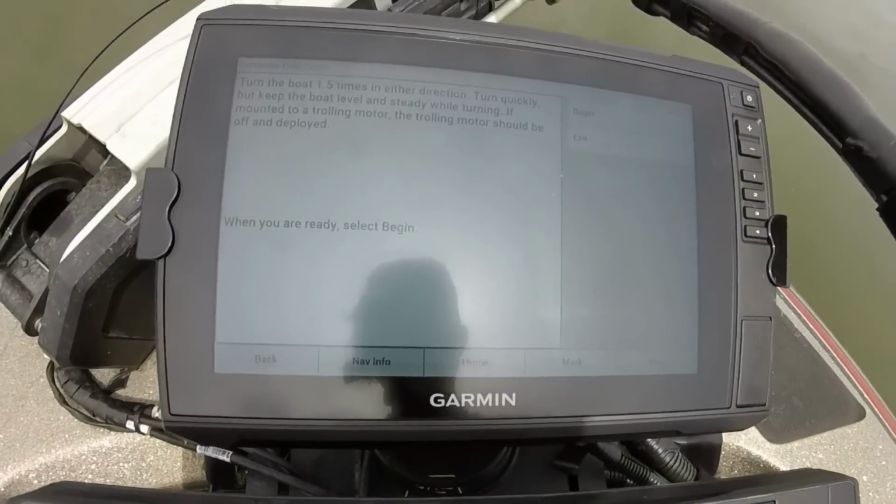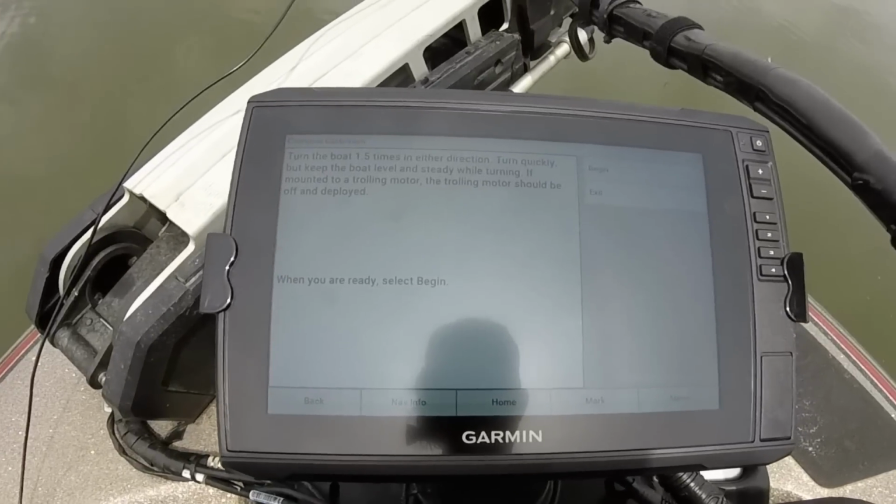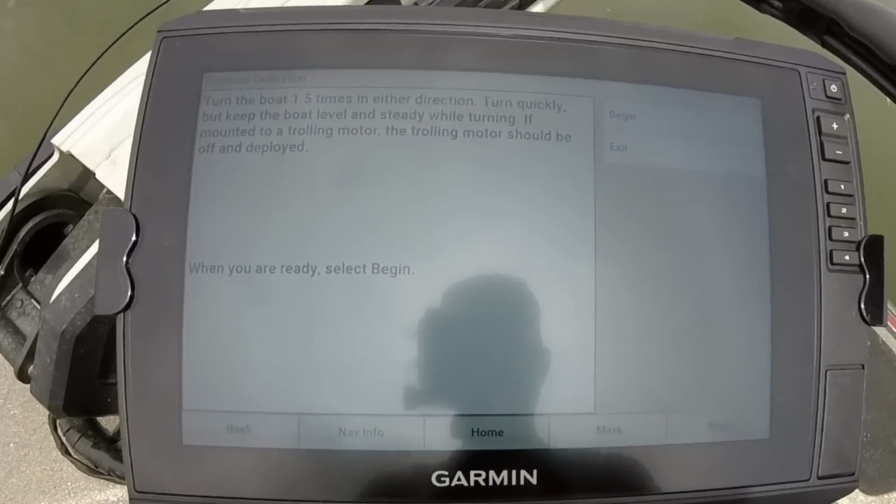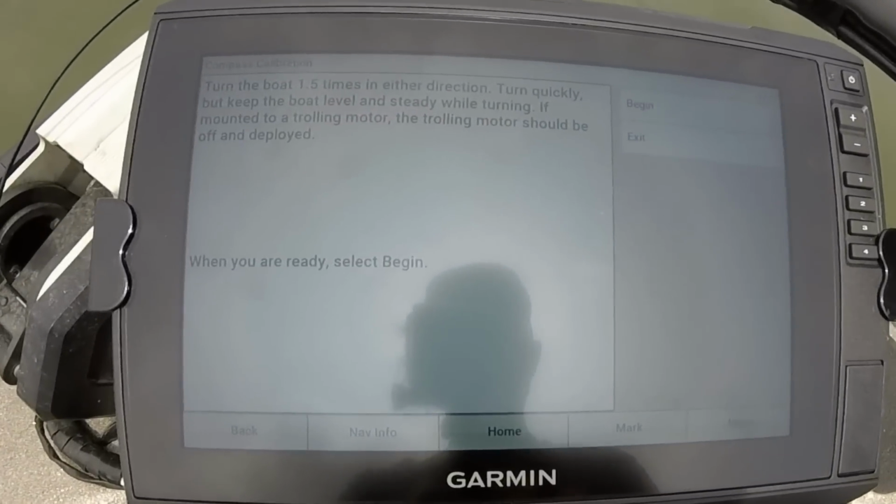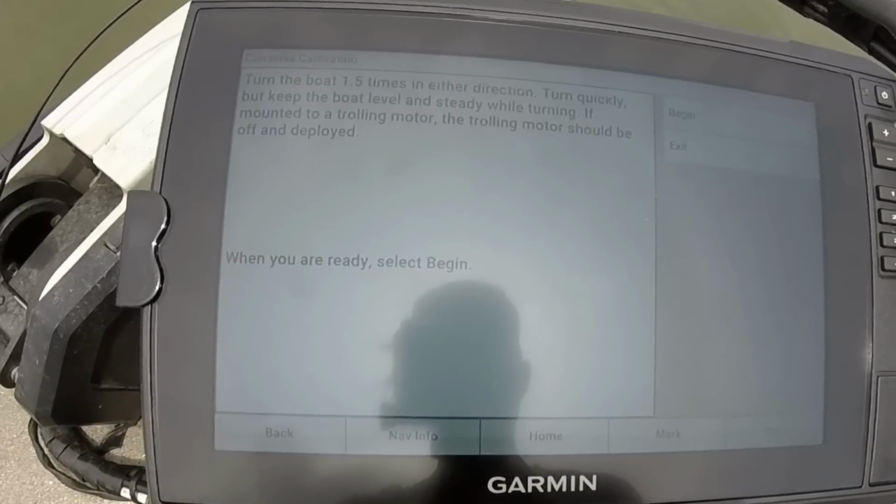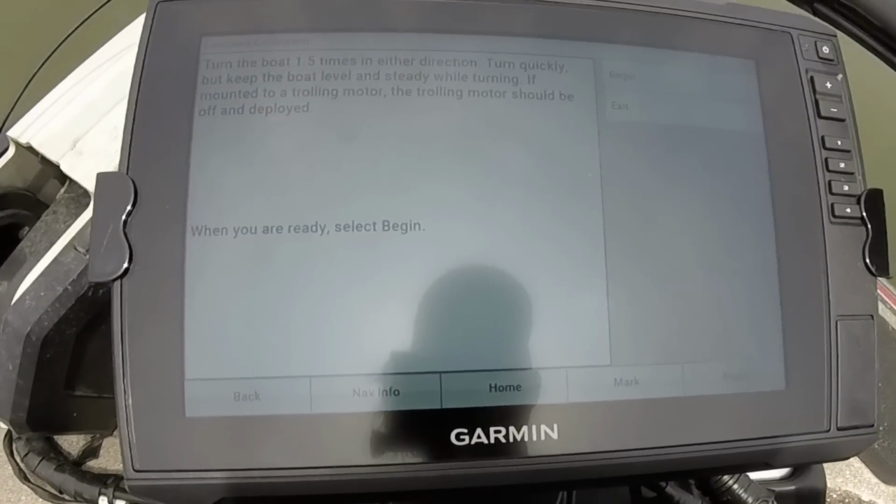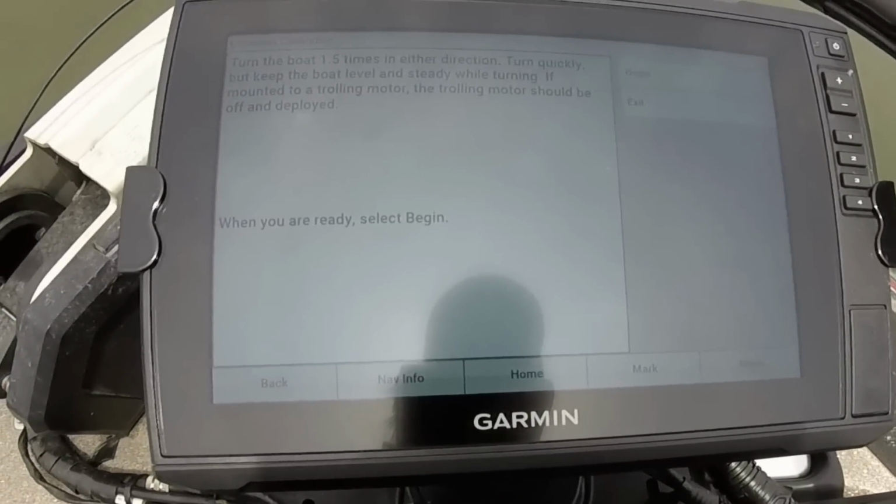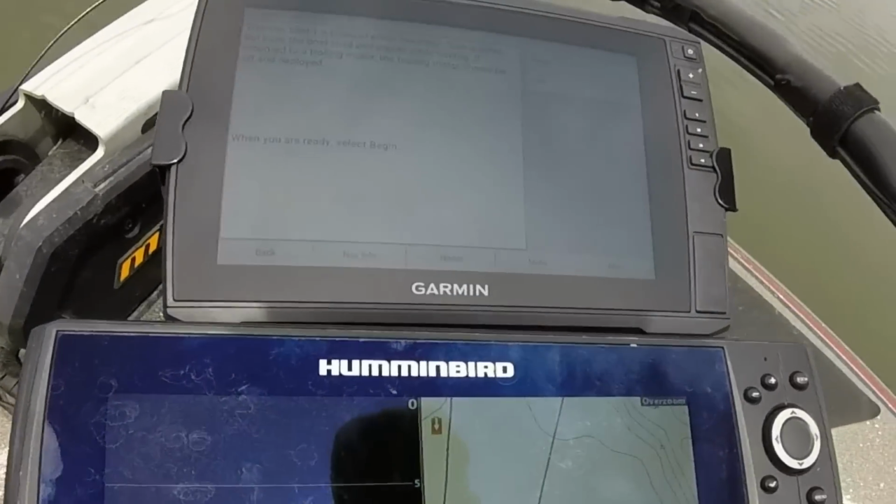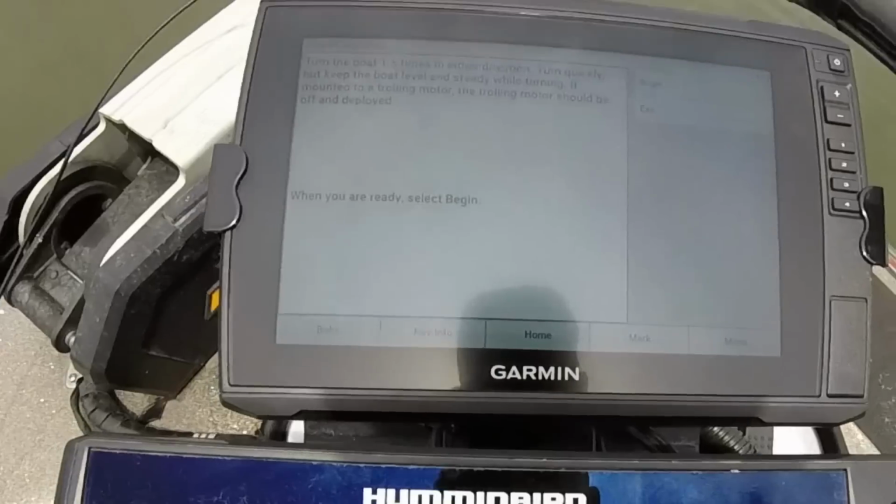And here's what the directions say on the screen. It says turn the boat 1.5 times in either direction. Turn quickly, but keep the boat level and steady while turning. And it says if mounted to a trolling motor, the trolling motor should be off and deployed. So I'm going to make sure my trolling motor is off. I'm going to just turn it off here, and I'm sure that's to avoid any kind of interference.